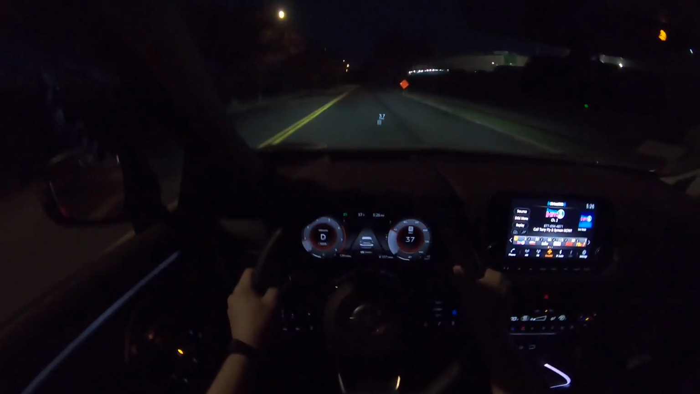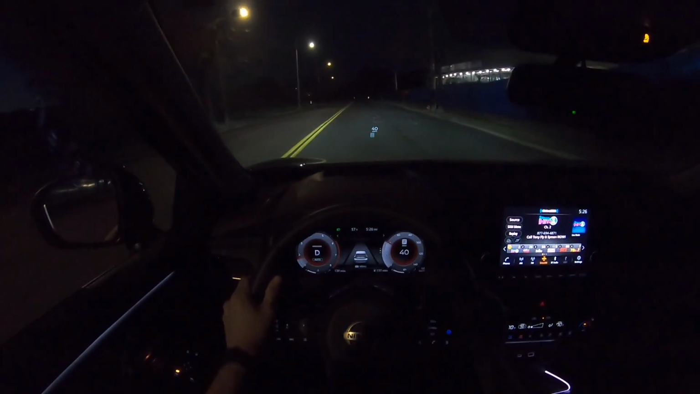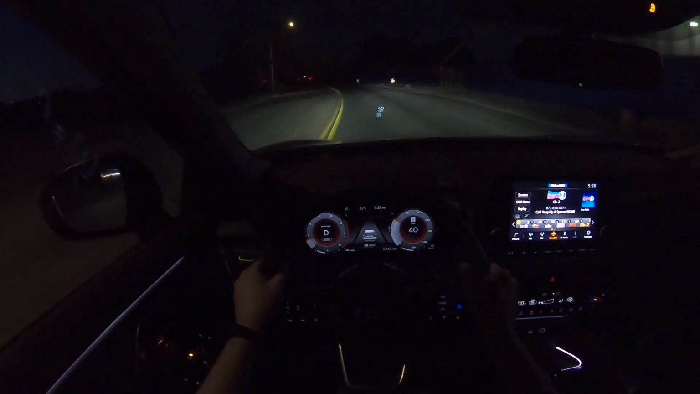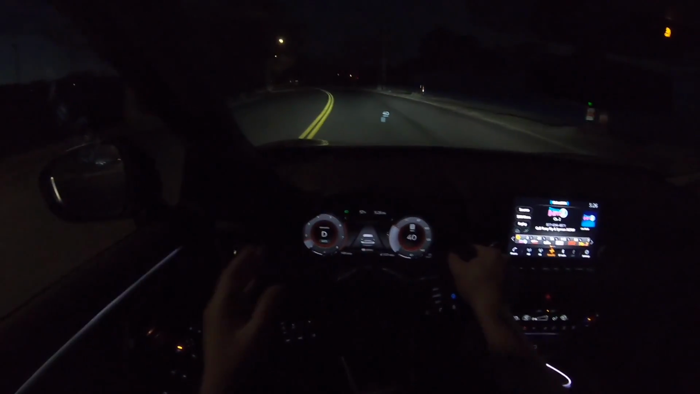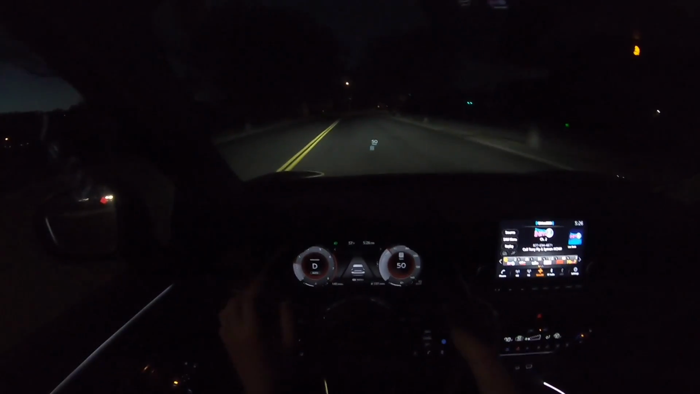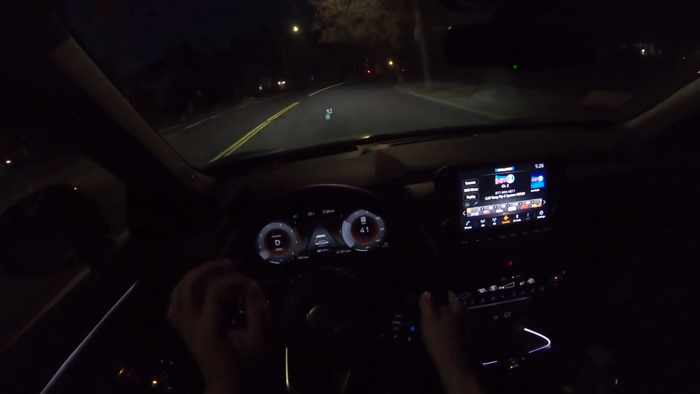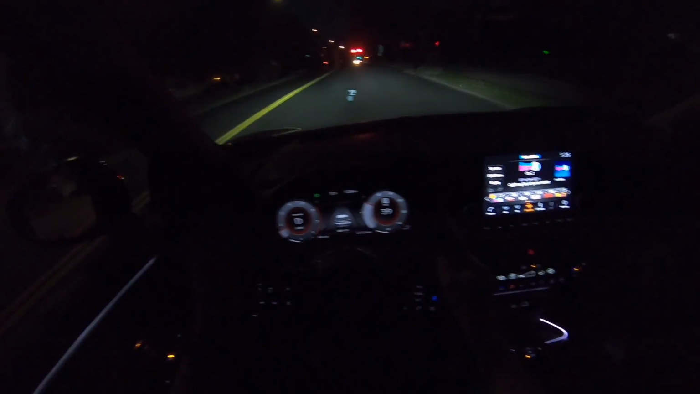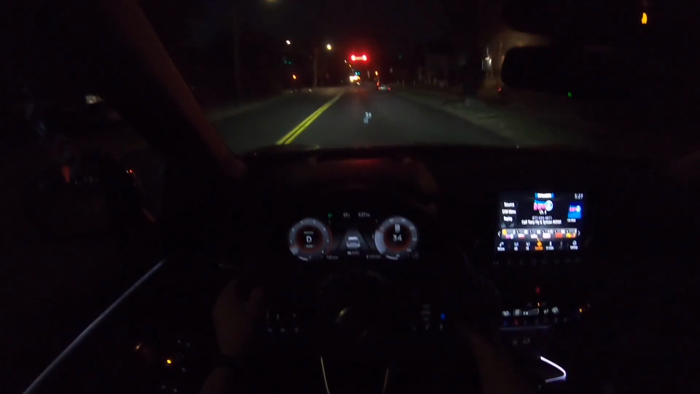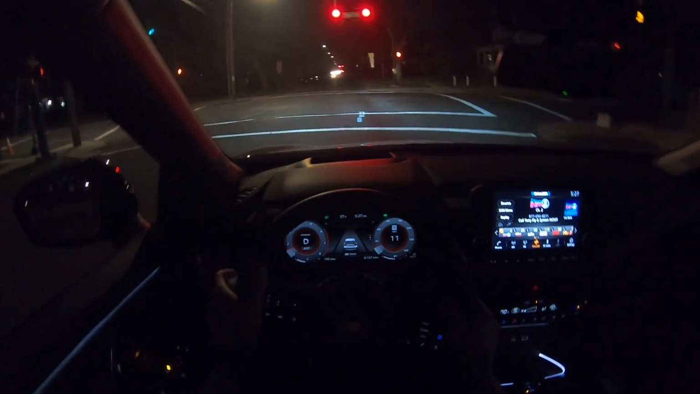Good amount of power from this 2.5 naturally aspirated engine connected to Nissan's well-known CVT transmission. Actually, the CVT is nice and responsive. Of course, like driving very slow, but once you put your foot down, it's actually very responsive, and it's actually very similar to the Nissan Sentra I drove. Their CVT seems to be much better than before, so that's of course nice. Suspension is nice and comfortable, and honestly everything just feels really good about this Nissan Rogue.